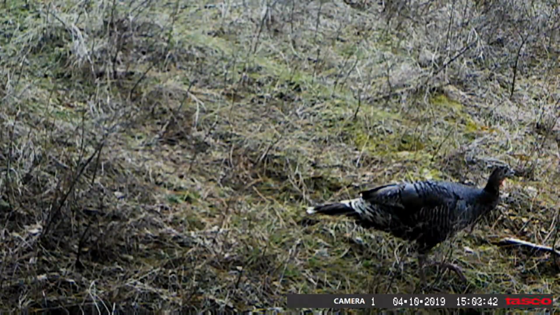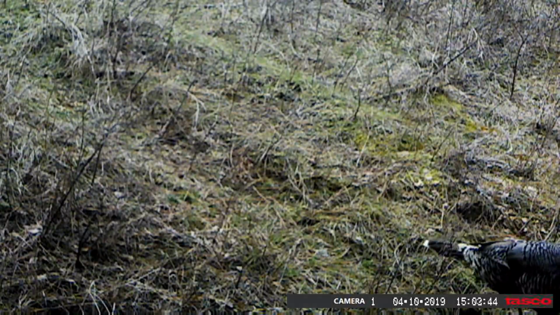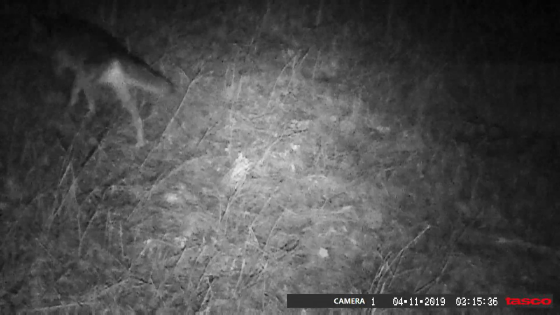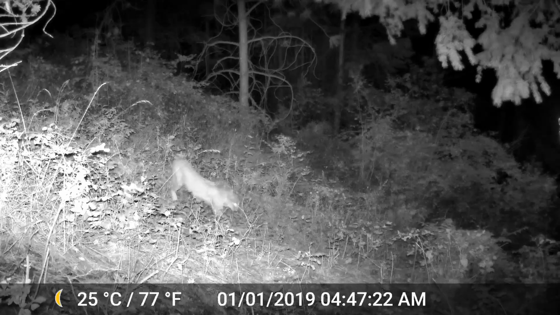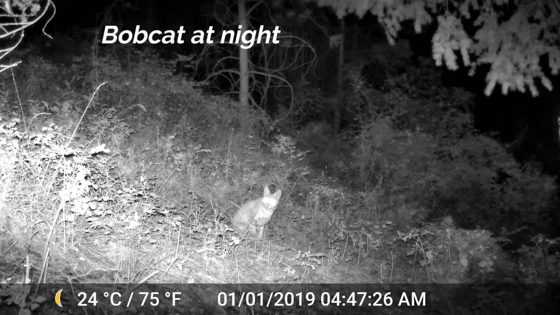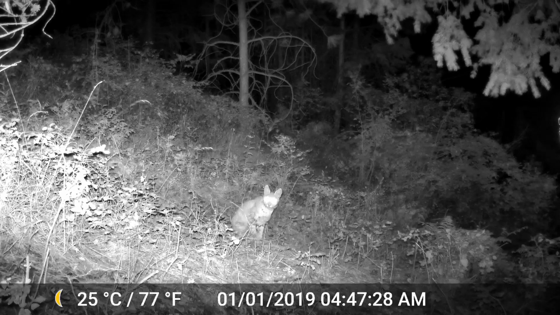And within the first week, I had captured dozens of various animals, including a bear family. At any rate, that was 3 years ago, and it started an incredible adventure that's been very rich for me in terms of seeing all the action that occurs in the woods when we're not up there.